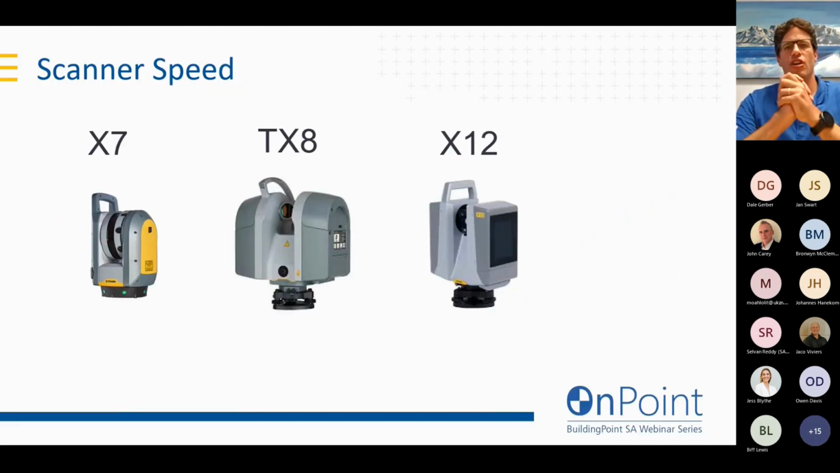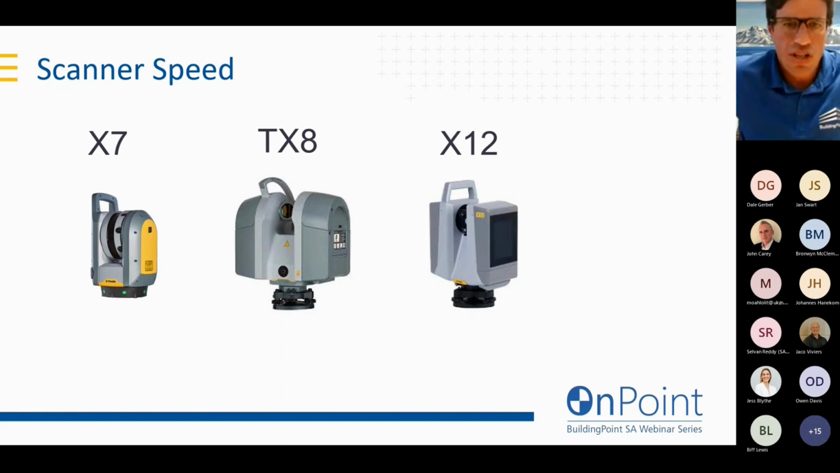One of the first things that springs to your mind when it comes to being efficient with data capturing is your scanner speed. A lot of people come and say, well, the faster I scan, the more data I'm going to capture, the quicker I'm going to get to my end deliverable. So let's choose a piece of hardware that's going to scan fast. So let's look at this.